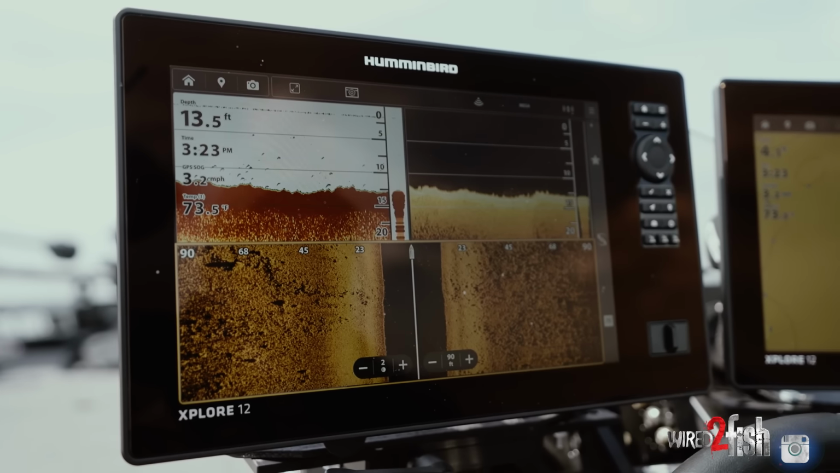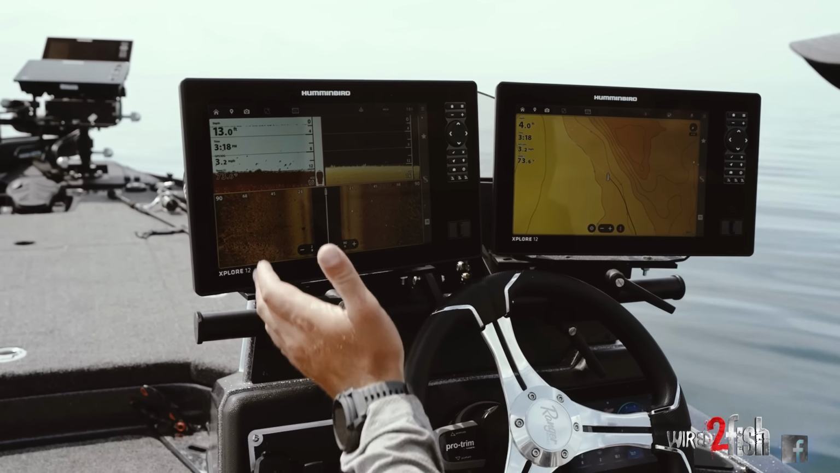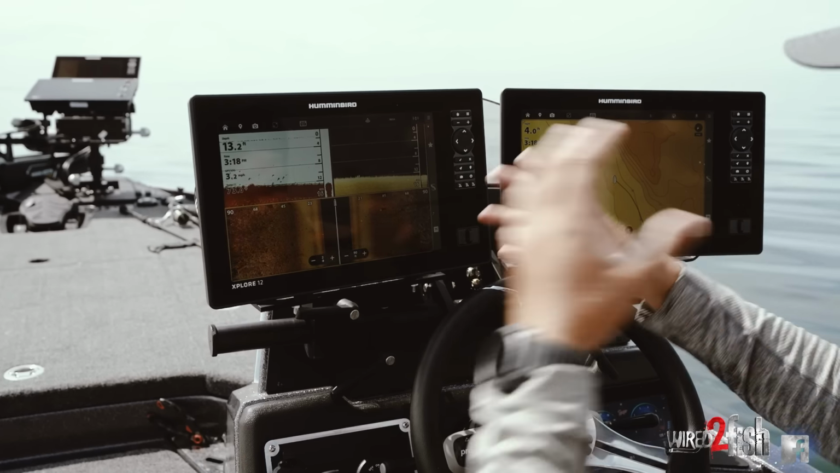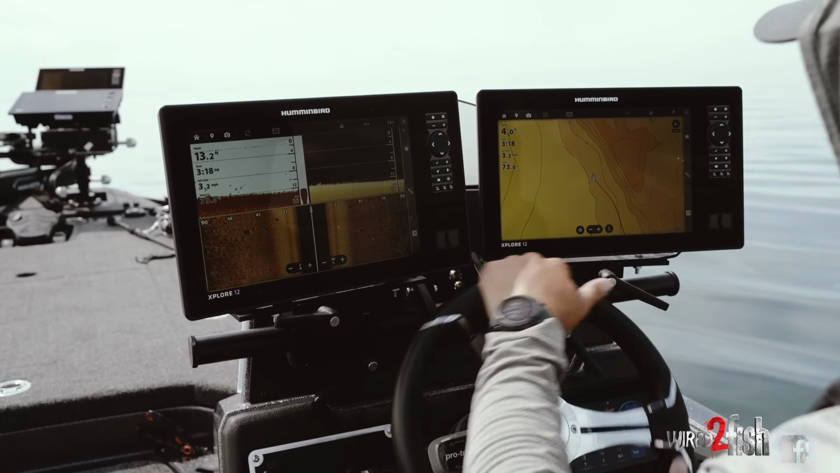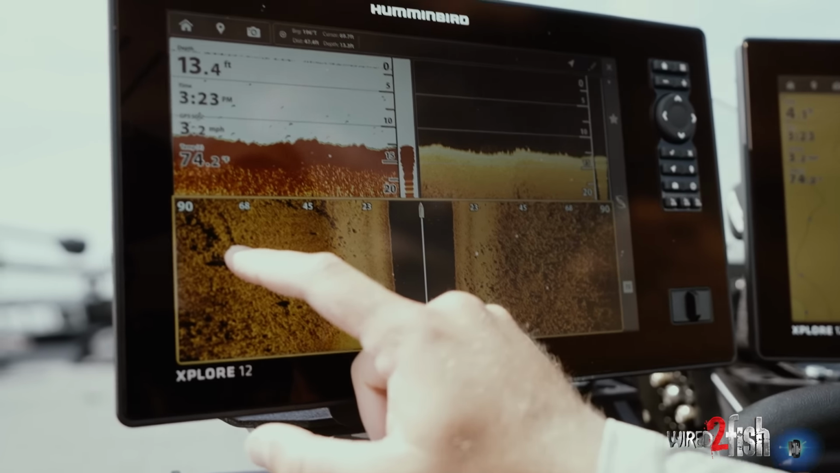And then my SI. This is the big player for, again, breaking down a lake, covering water. I can see right now I have it set to 90. Anywhere from 90 to 100 is pretty good for breaking down a piece of water. And I can see out 90 feet, both sides of the boat. And this is exactly what I'm looking for. What we're looking for, isolated structure. Boulder that's taller than the rest, I'm gonna catch one there.